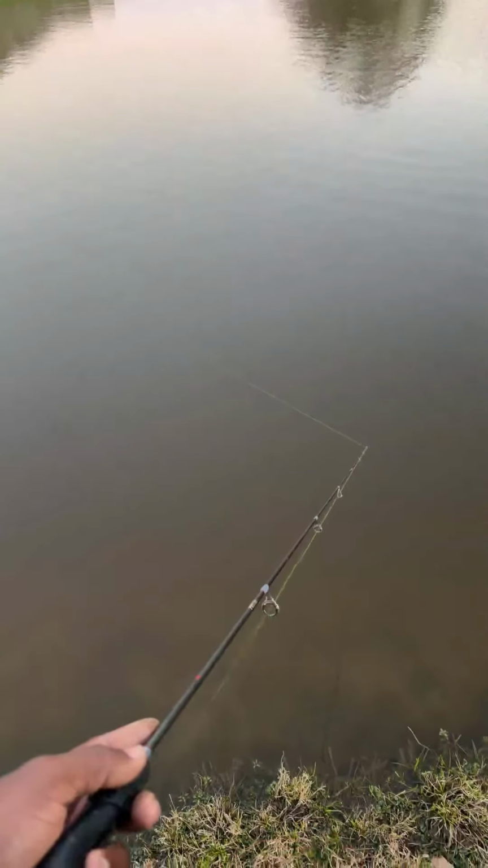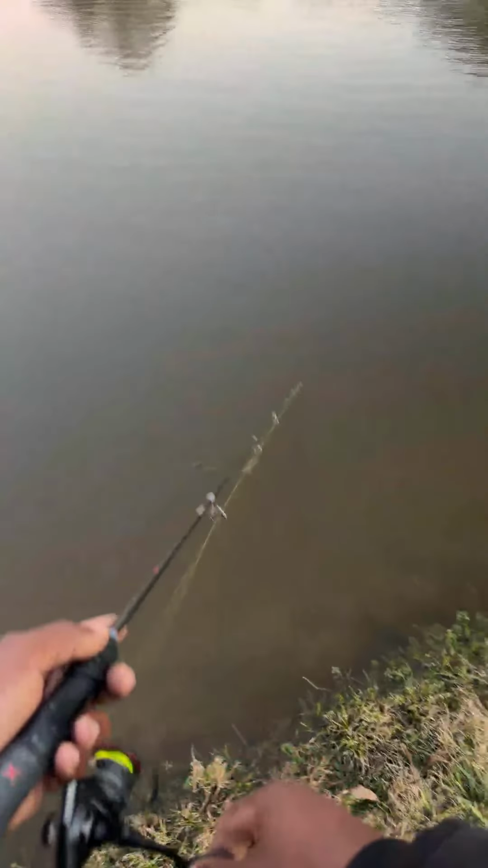Man, looks like we have to go back to the little spot to go catch all the bluegills, where I was at the last time. Let me throw it one more time right here.